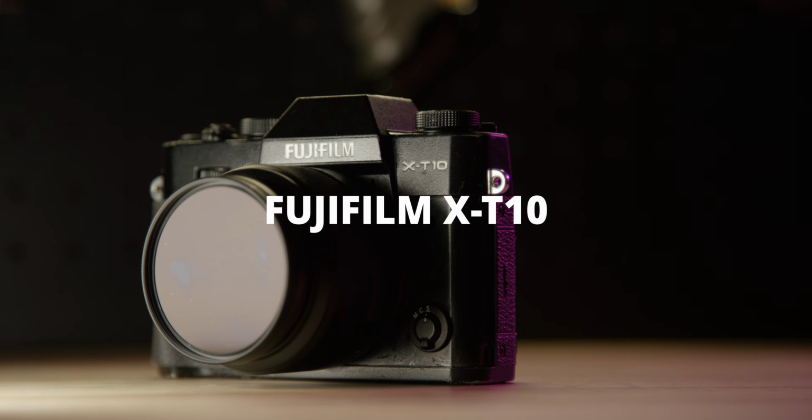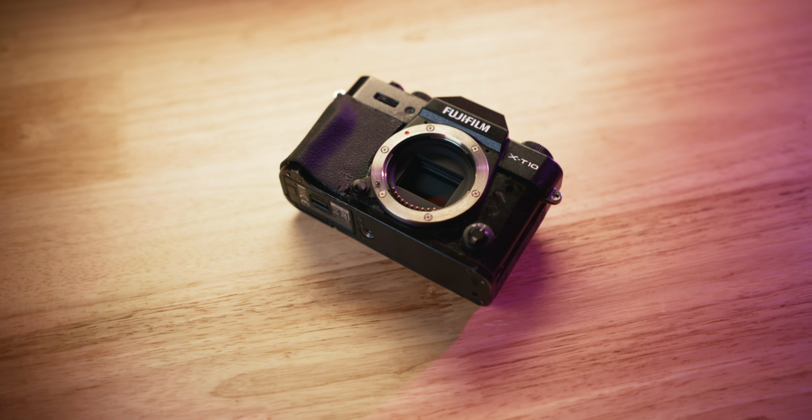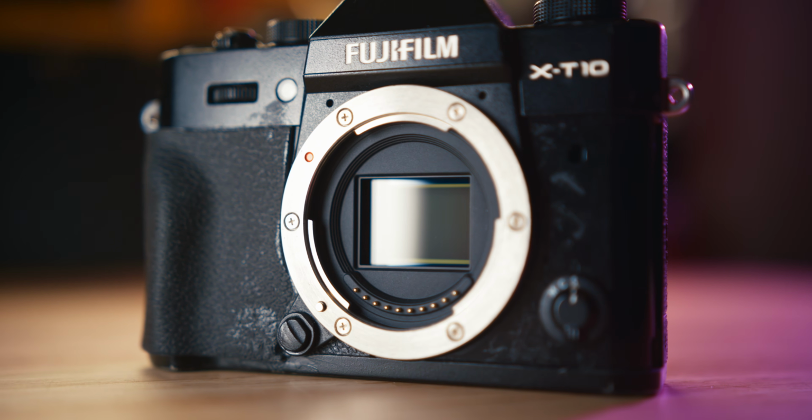On the outside, this might look like a totally normal Fujifilm X-T10, but taking the lens off of this camera is like the bad guy in a movie taking off his eye patch and revealing his secret cyborg eye, because this X-T10's legendary X-Trans2 sensor has been modified to see the light us humans cannot see.